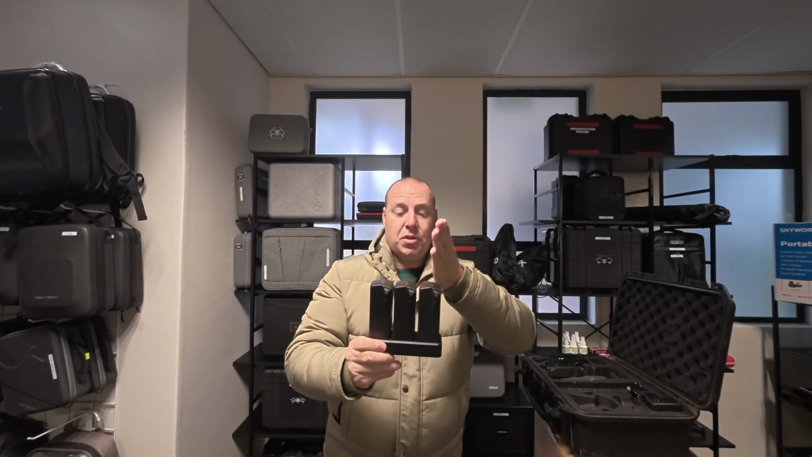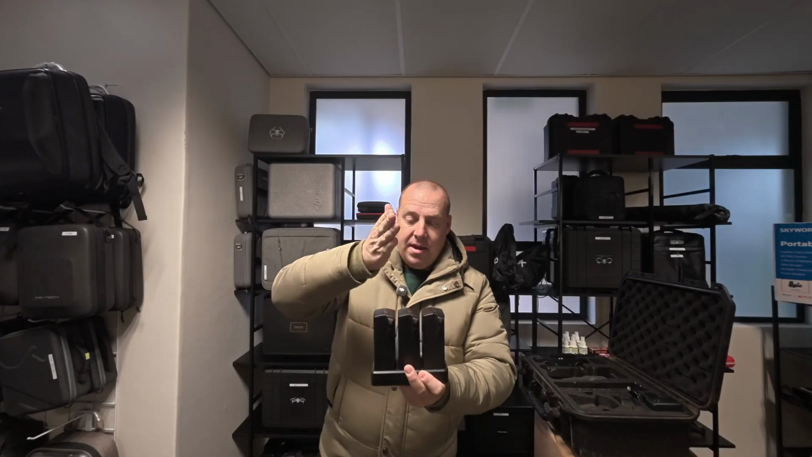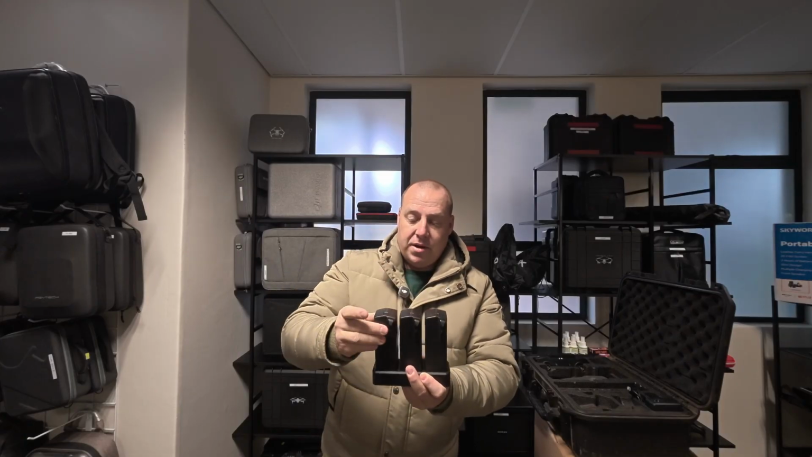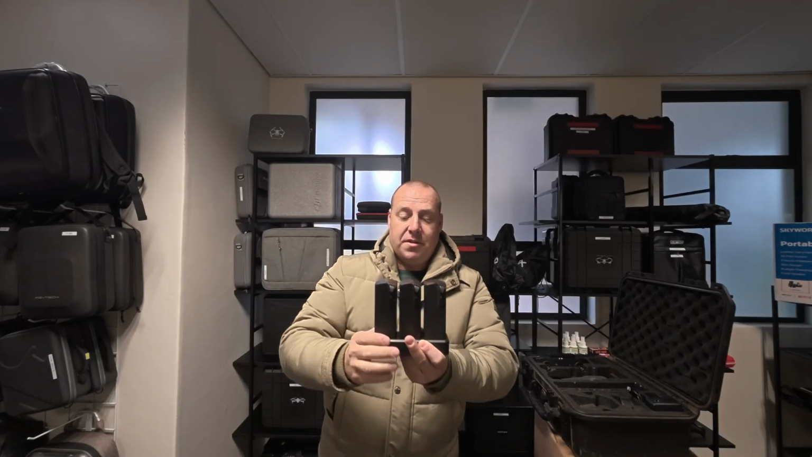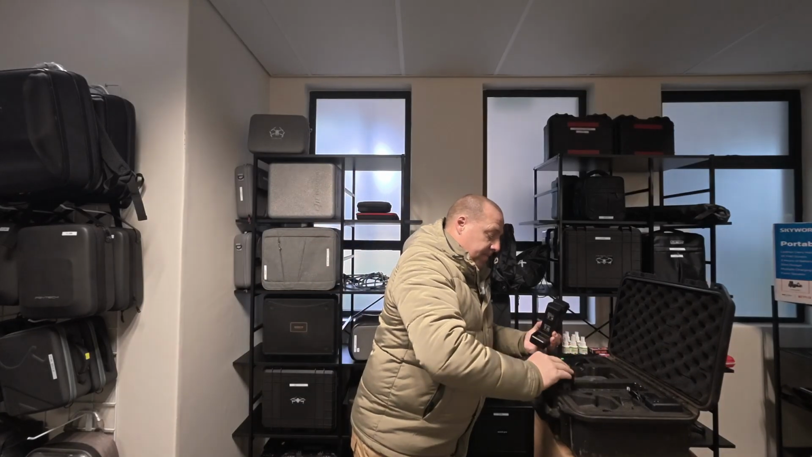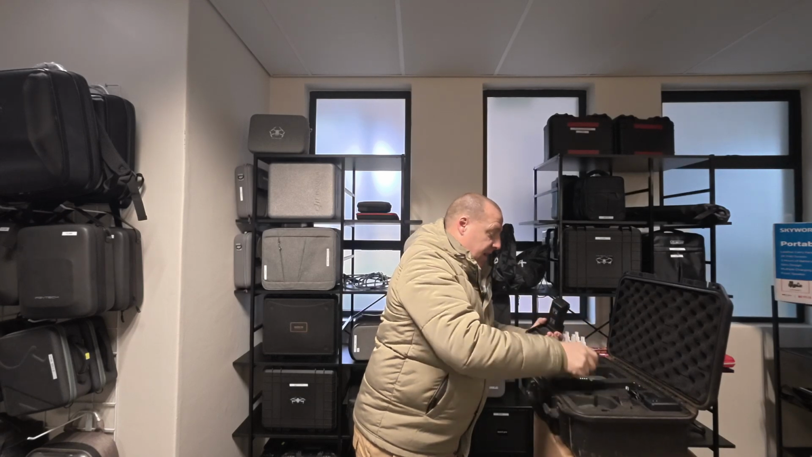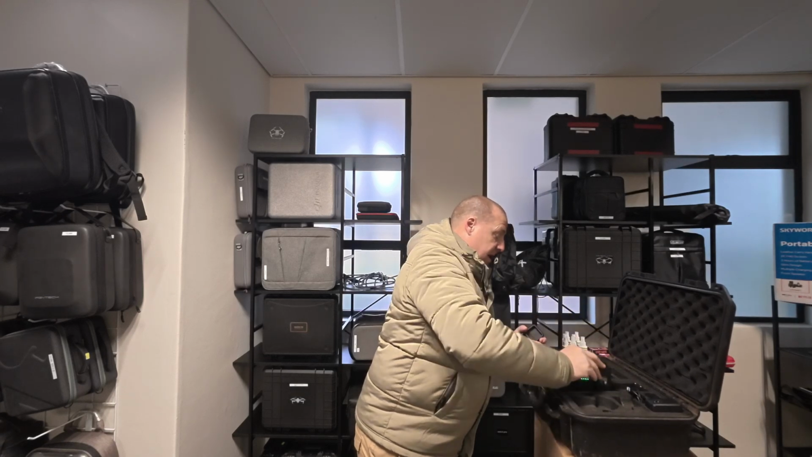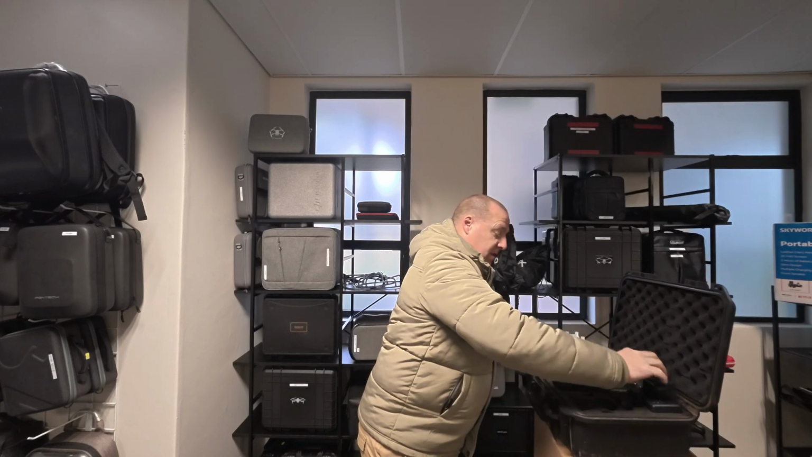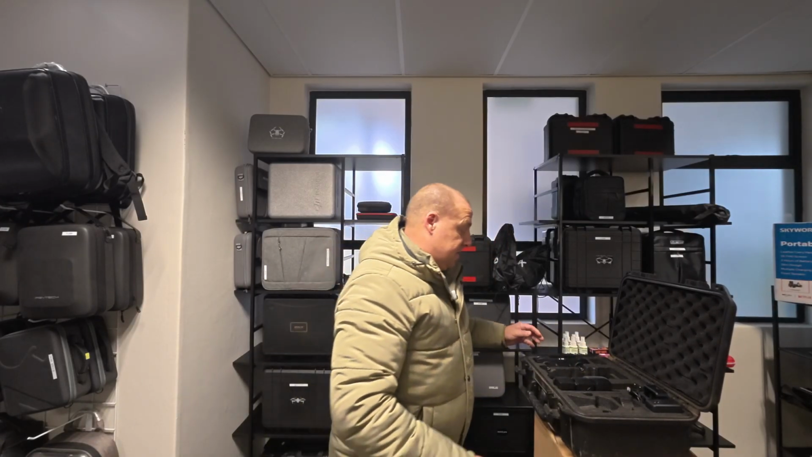So it's nice to put them on charge in a charging hub and not necessarily have to run there and change. As one is full, you've got to swap over. So this just eases the load on that. So let's pop these back in here. And as you can see with this particular case, you can carry so many of these units. You can carry 1, 2, 3, 4, 5 and a 6 battery in the machine itself.